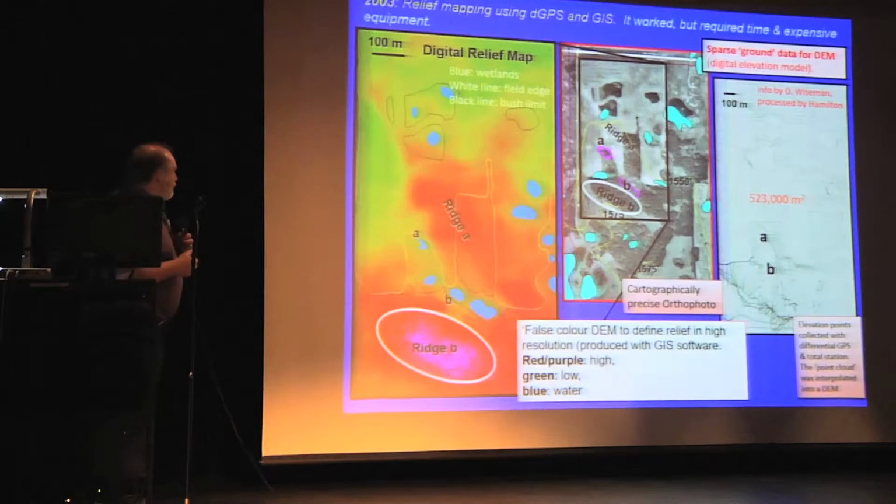So in 2003, we conducted a lot of mapping using the available technology of that time. That involved using differentially corrected global positioning systems to collect thousands of data points across this open field and in the area of the trap itself. This rectangle defines our survey area.